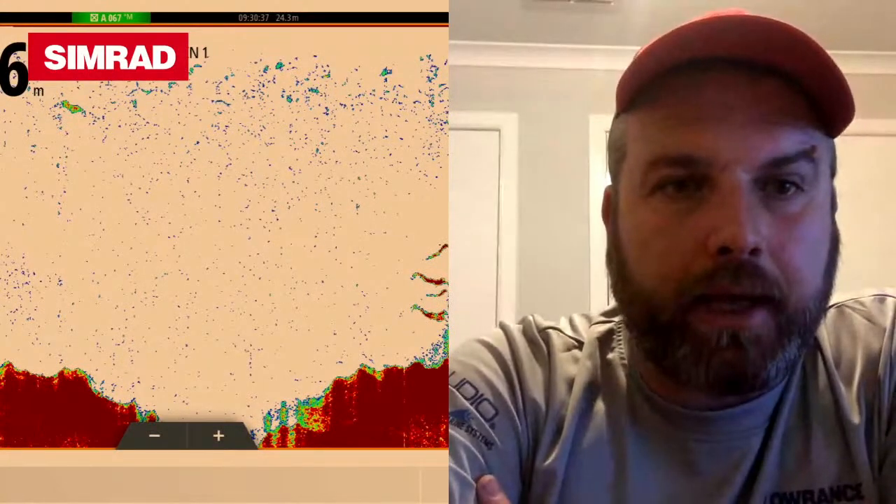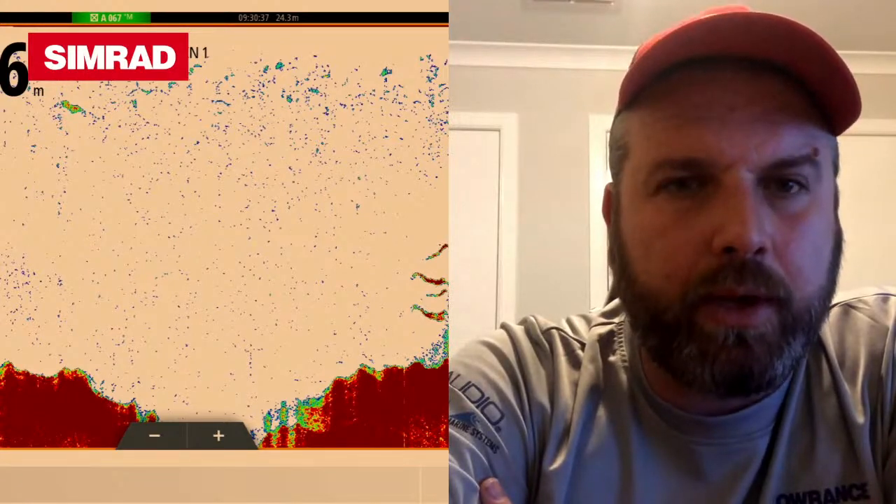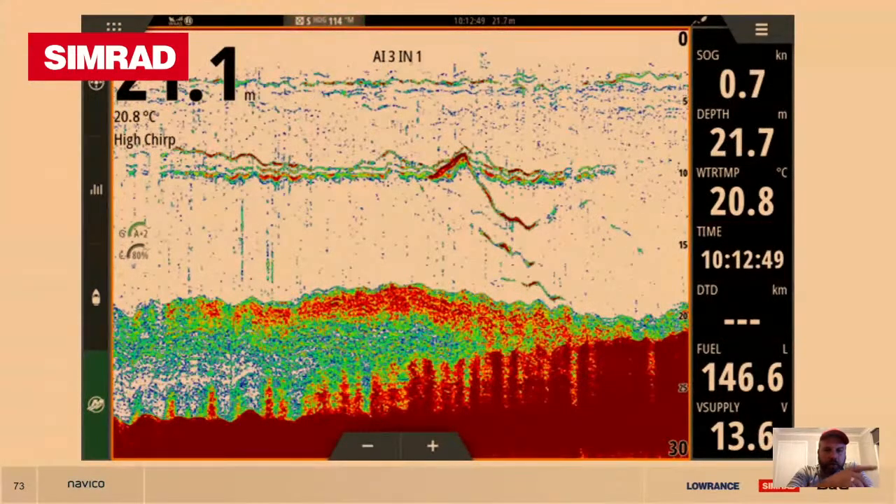This is Kingfish again, Simrad Evo 3 with the active imaging 3-in-1. As we've come up over the top of the reef, we started to pick up some little specks there on the side. So we were slow trolling live baits this day. And if you go over to the next screen, I believe this was